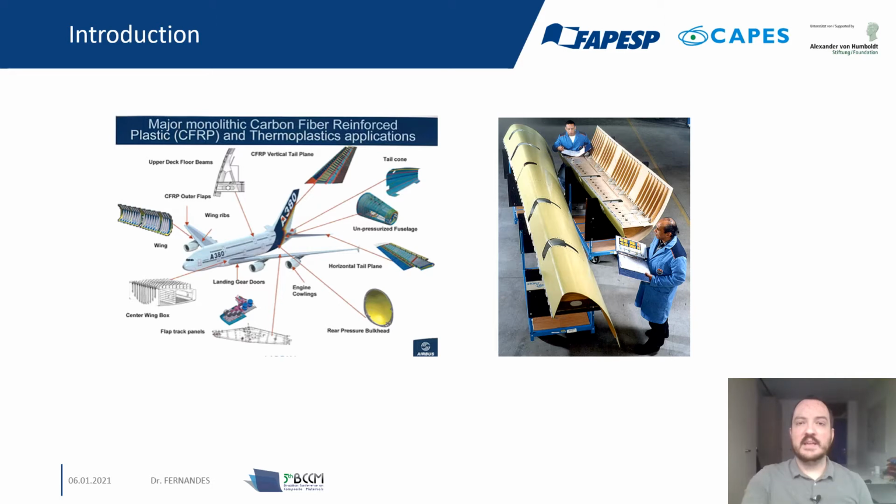Here I emphasize a part in the wing which has a complex shape structure, and in cruising altitudes operates under very low temperature, typically -60 degrees, and is subject to impact events that lead to the so-called barely visible impact damages, which cause significant degradation of the mechanical properties of the aeronautic structure that's made of composite laminates, compromising the airworthiness of the vehicle, despite only a small indication on the external surface of the component.